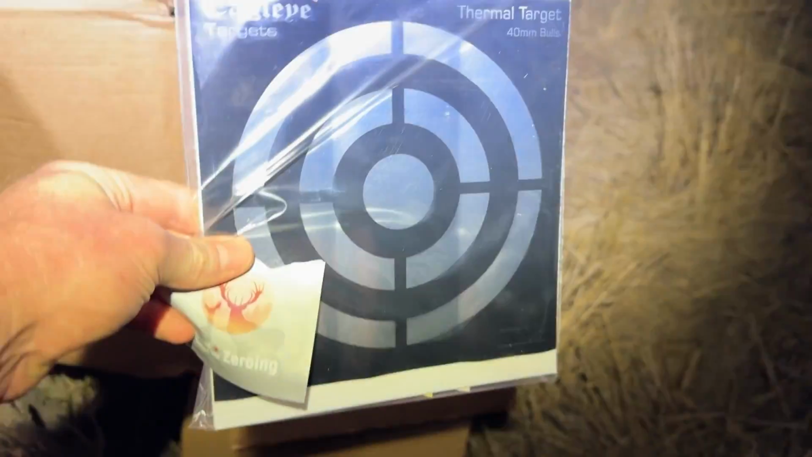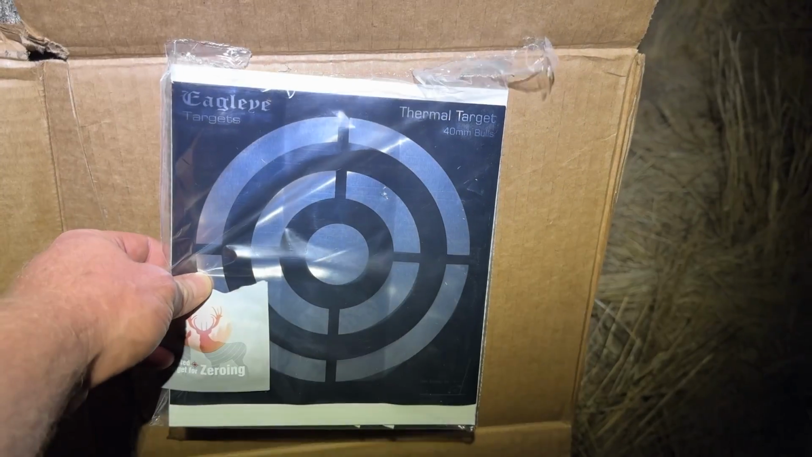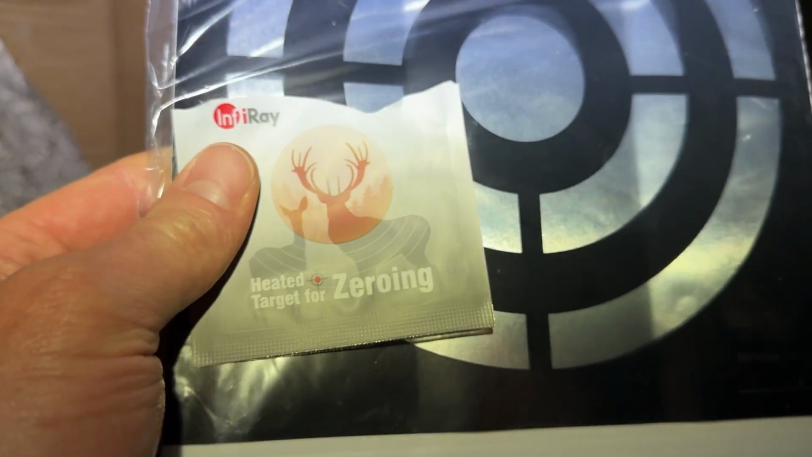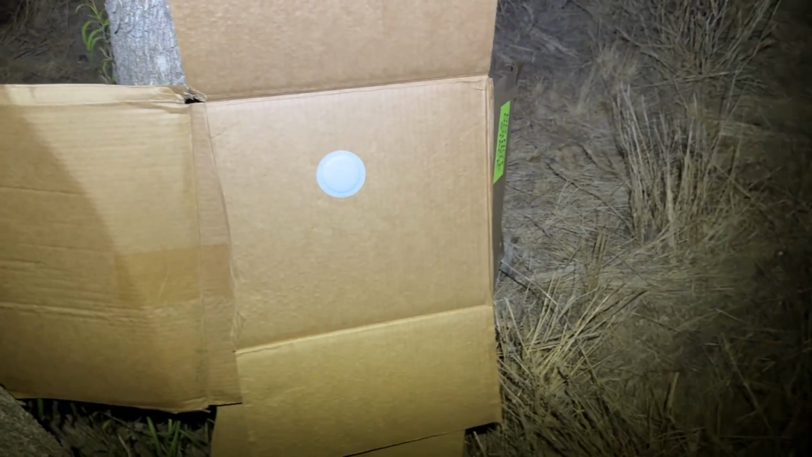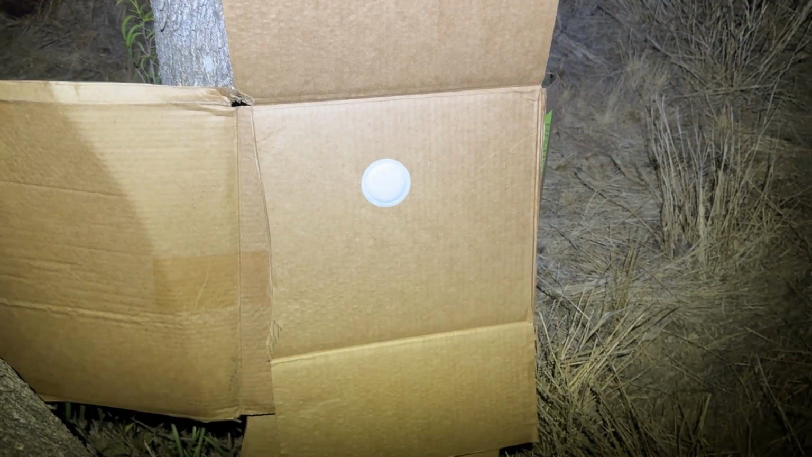You can also use these reflective targets. You put them up and you put them on a slight angle so you can see it through the scope. The heated ones seem to work quite good for me, especially these Infiray ones. You get a couple with the scope usually. So basically I'd sight it in for 30 or 50 meters and then go out to 100 meters from there.